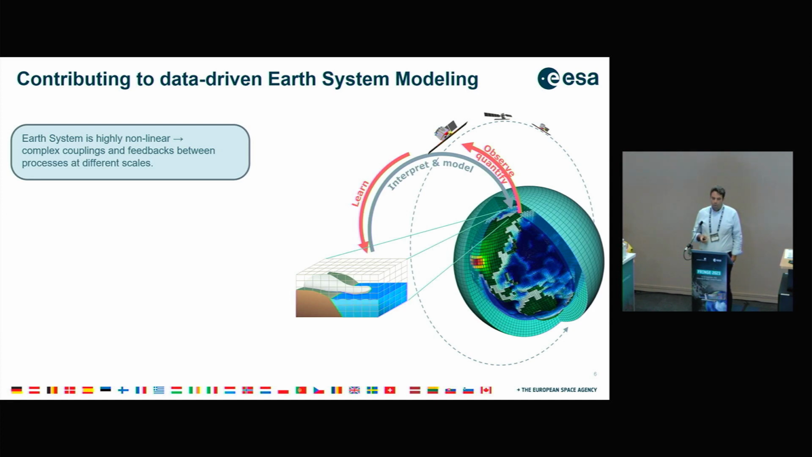So Harmony is a mission looking at small scales. Why do you want to look at these small scales? The Earth system, as you know, is highly nonlinear, which means that cascades of energy flow from the large scale to the small scale and vice versa. So there are complex couplings and feedbacks between these processes at different scales.